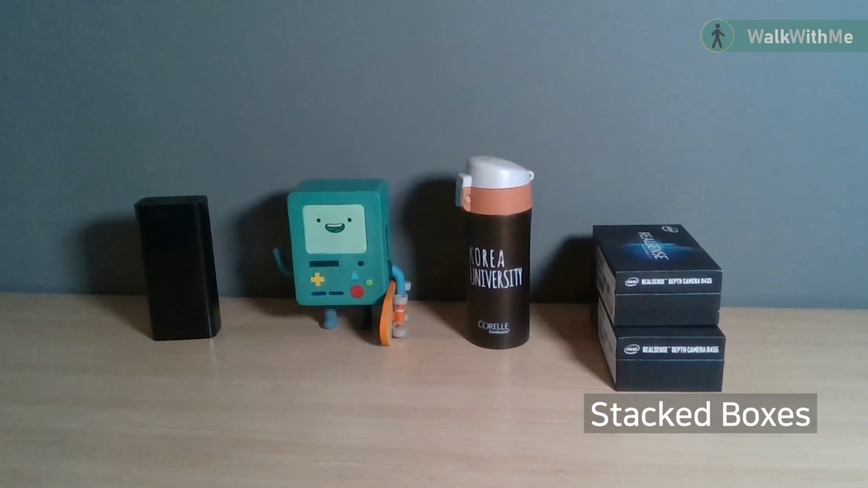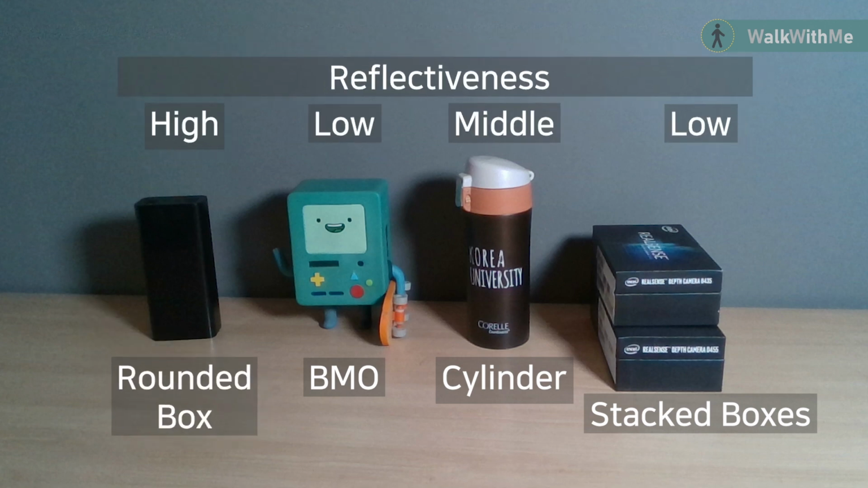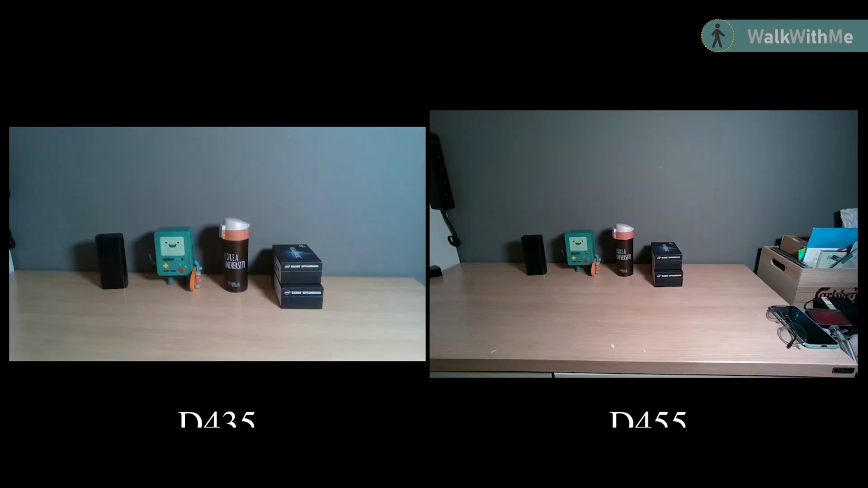We've got some objects representing some geometric primitives: stacked boxes, a cylinder, a BMO figure, and a rounded box-shaped power bank, and they all have different reflectiveness of light on their surfaces. For RGB pictures, I believe it's not going to be a fair comparison since the two devices have different RGB field of view, resolutions, and different shutter types. Besides, who cares about Realsense image quality, right?